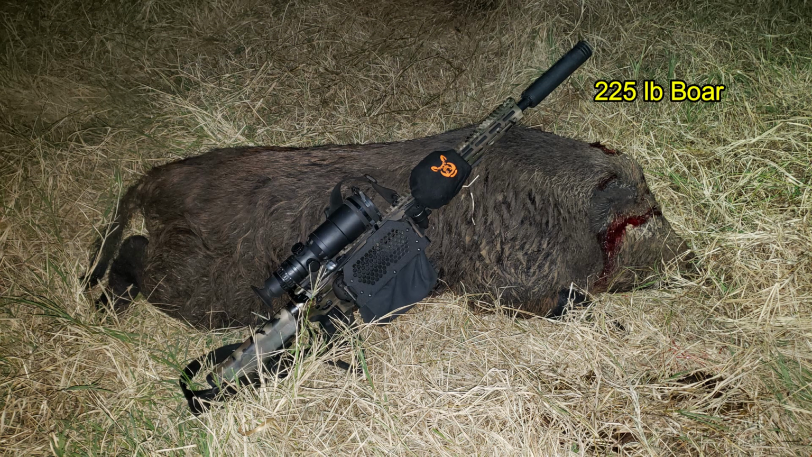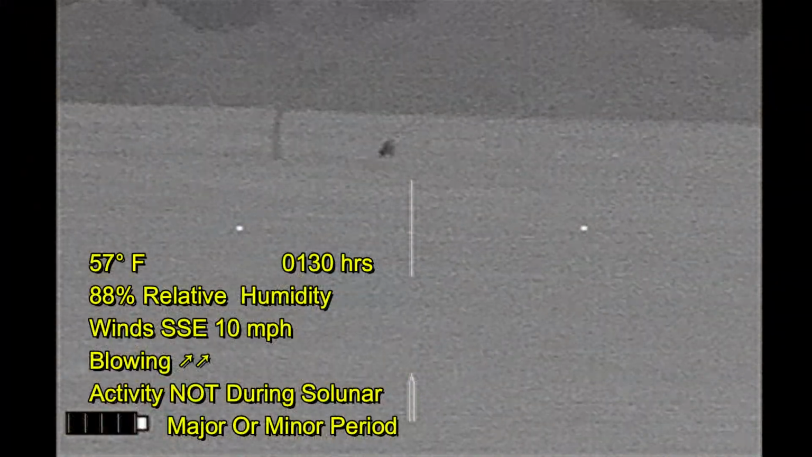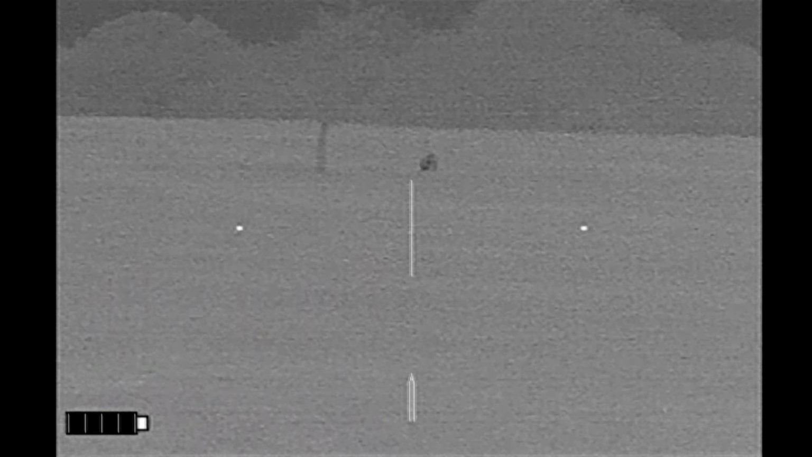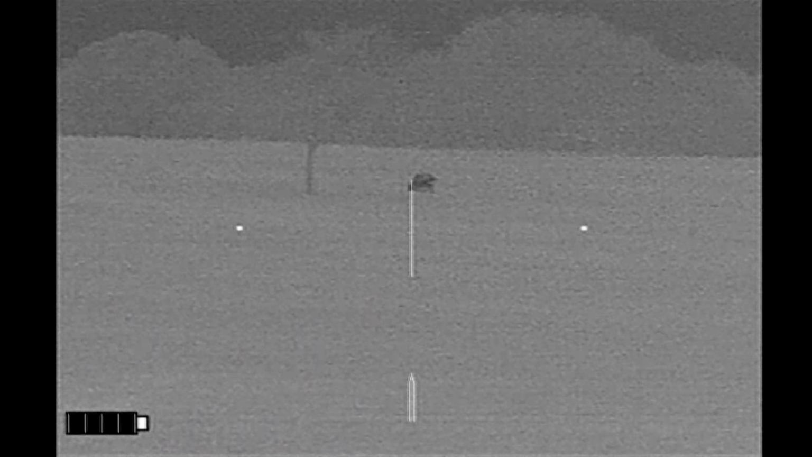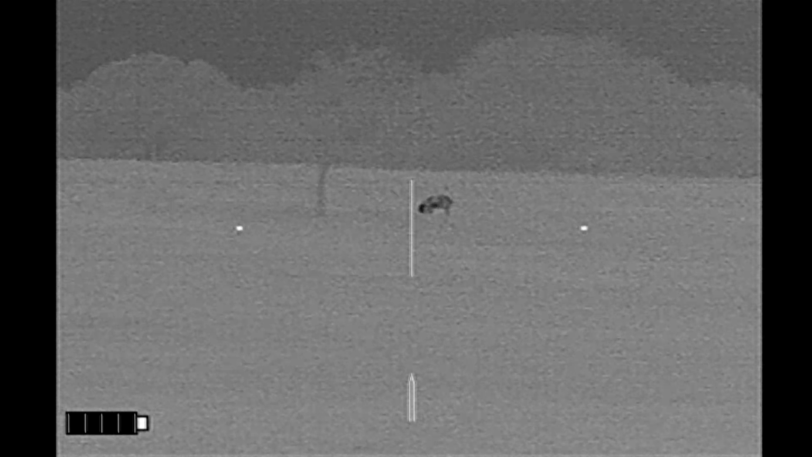Well, what about the hogs? Well, the first one was a 225-pound boar down at 50 yards, and the second one was a 160-pound boar down at 70 yards, but my night wasn't over. Moved on to the next property, spied a hog in the neighbor's pasture, waited for it to come closer, and it never did, unfortunately.